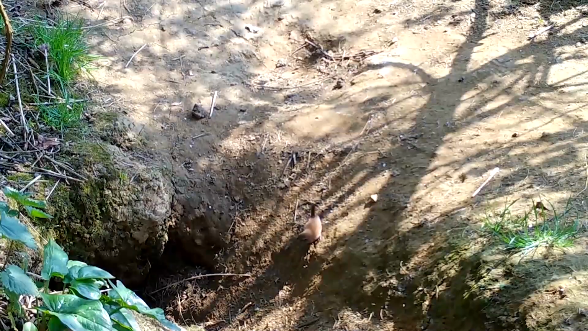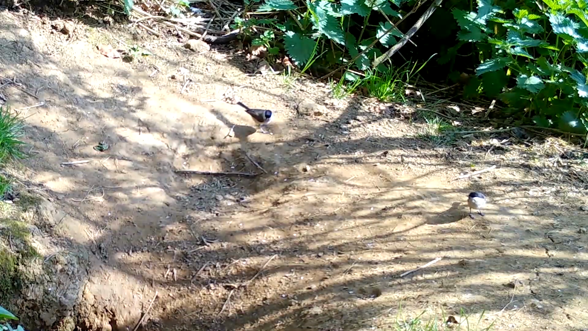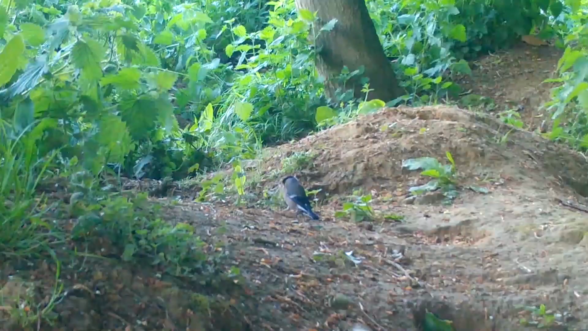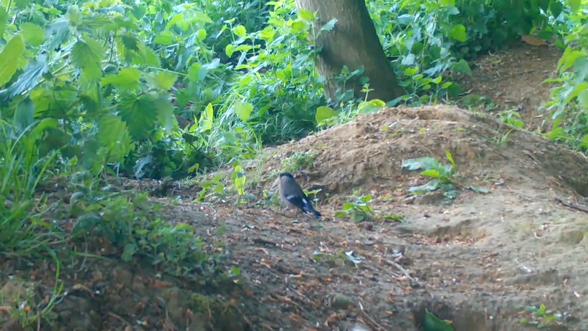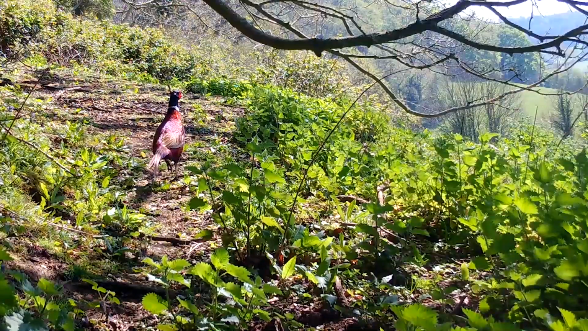I've had wrens, robins, blackbirds, dunnock, and these handsome birds which are either marsh or willow tit, which are actually very hard to tell apart, particularly if you can't hear their song. And I've even had a female bullfinch collecting nesting material from right outside the badger set. And a nice male pheasant strutting his stuff.